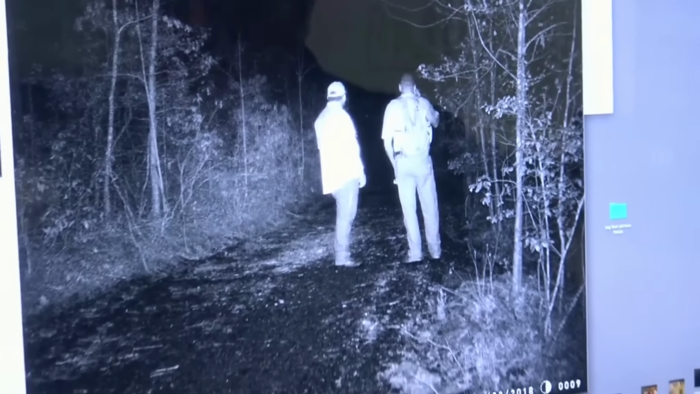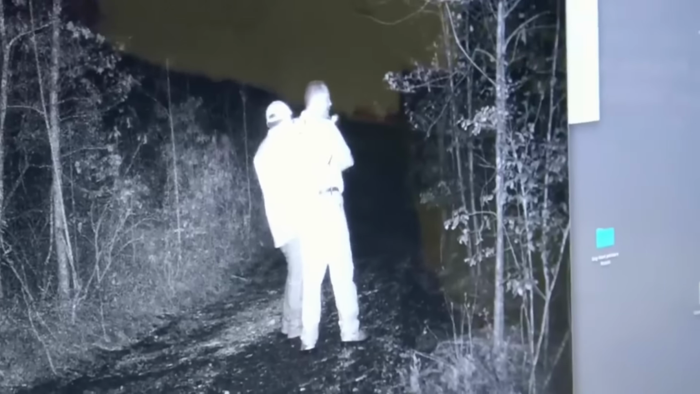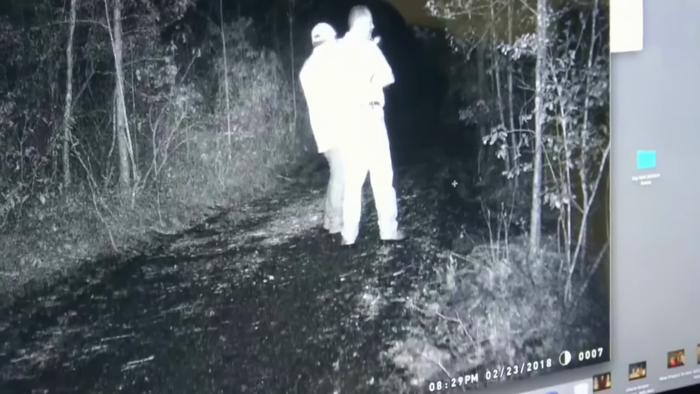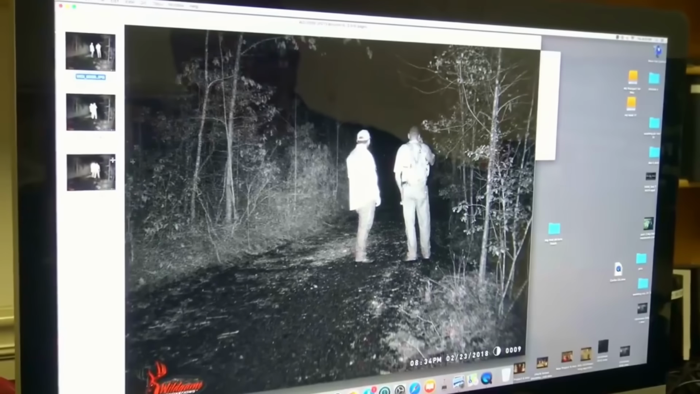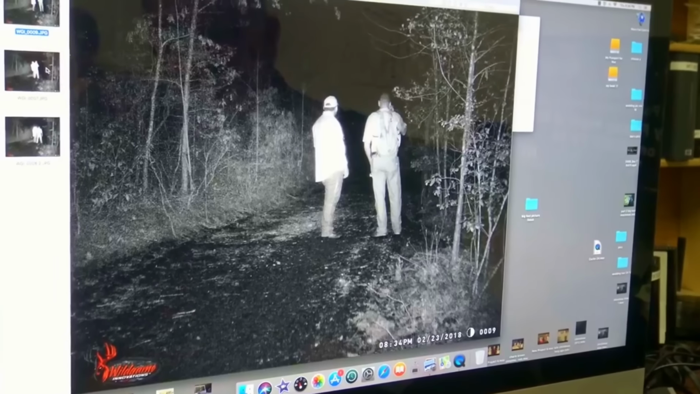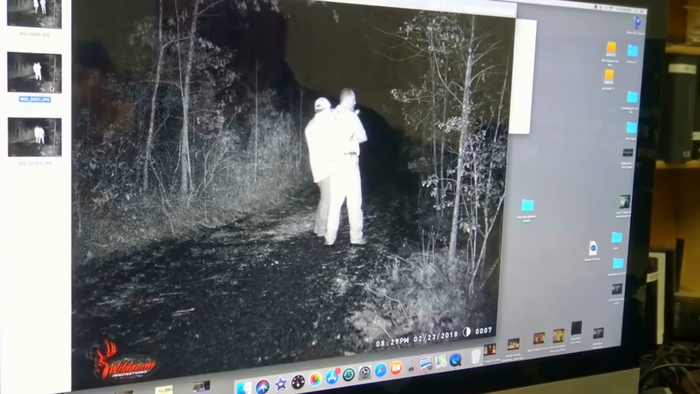This one here was the one before, the picture right before. No, let me see. Okay, right there was the picture right before. Okay. Now, this is the picture afterwards, and that was just like 10 seconds later, 10 seconds apart. I believe that's what it was. All right, the first one, that was the one there. Then look here.